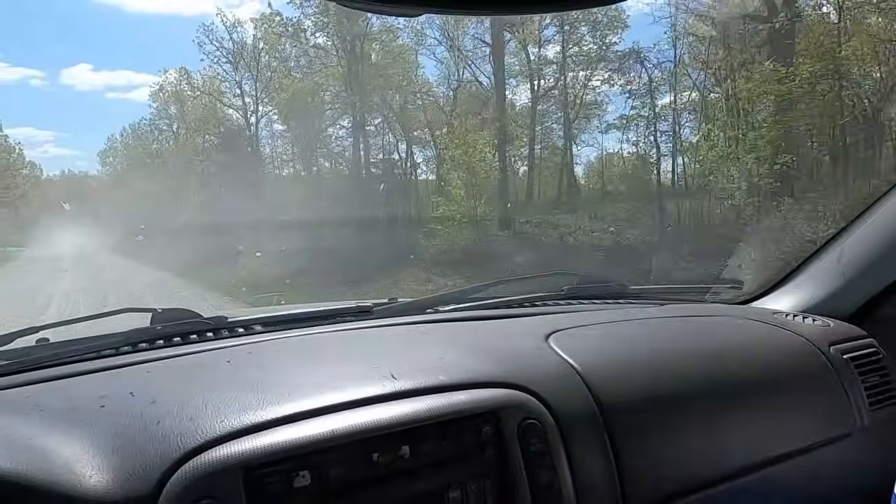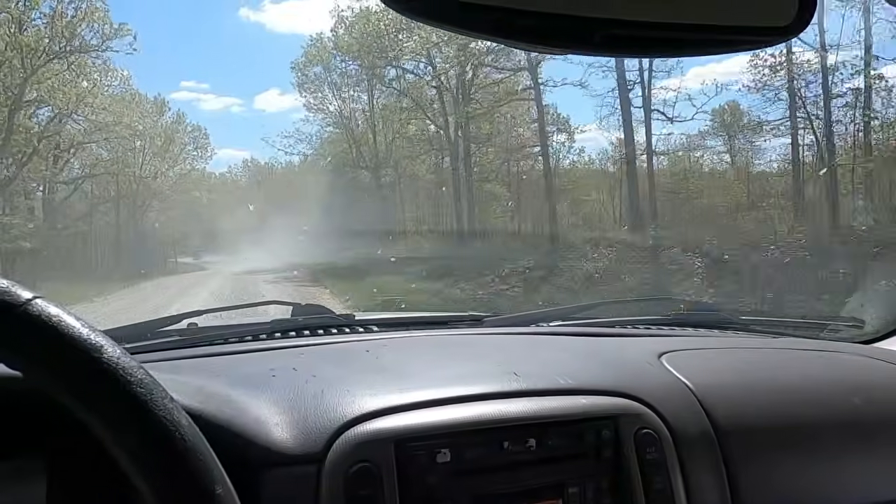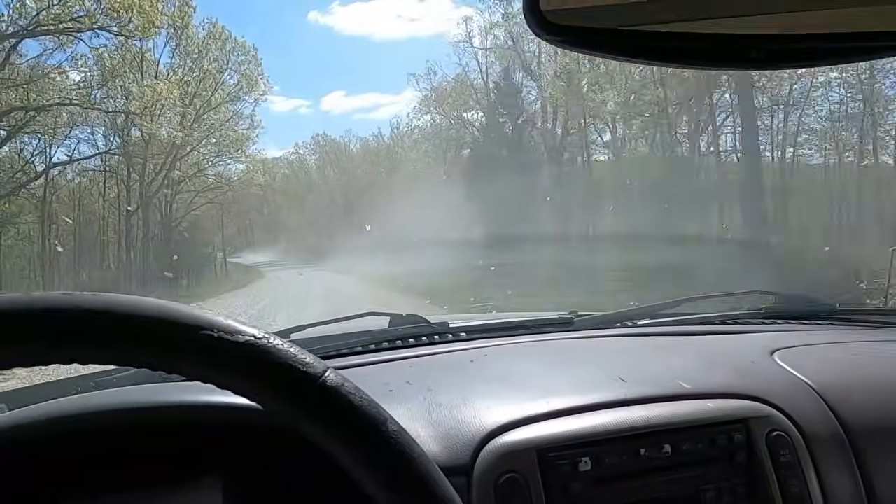This is the road heading out there. It's a long ways out, and I'm going to video some of the process down there on location.